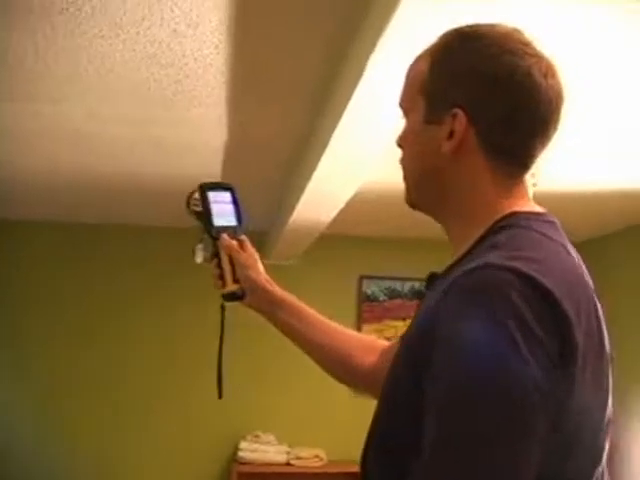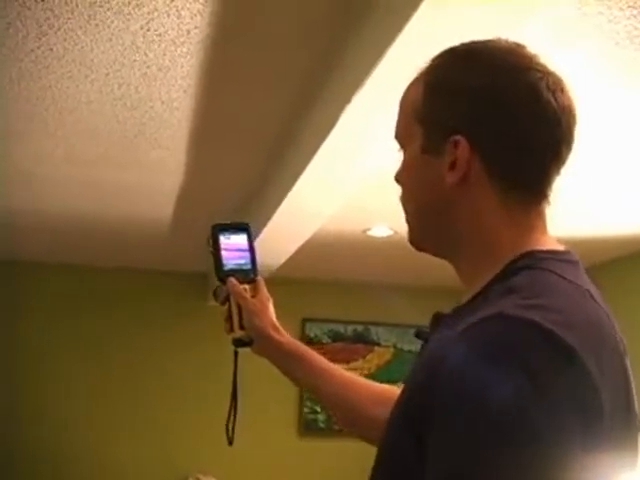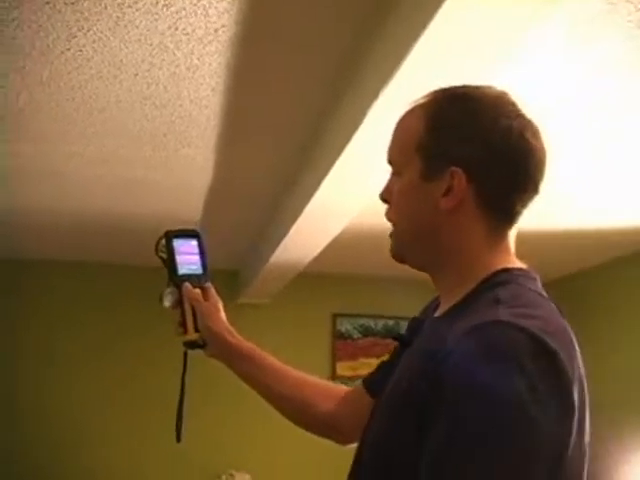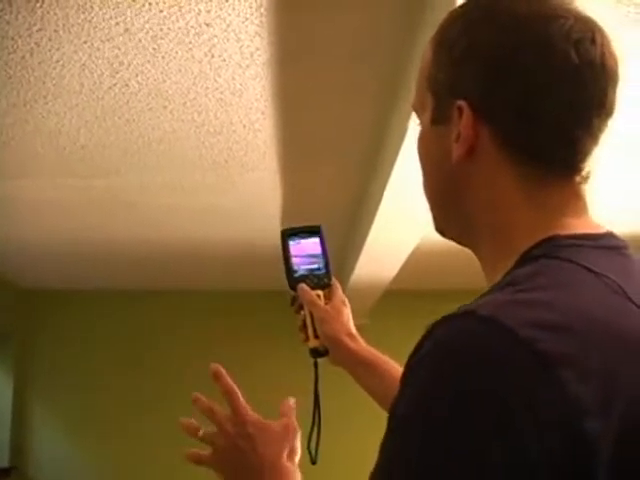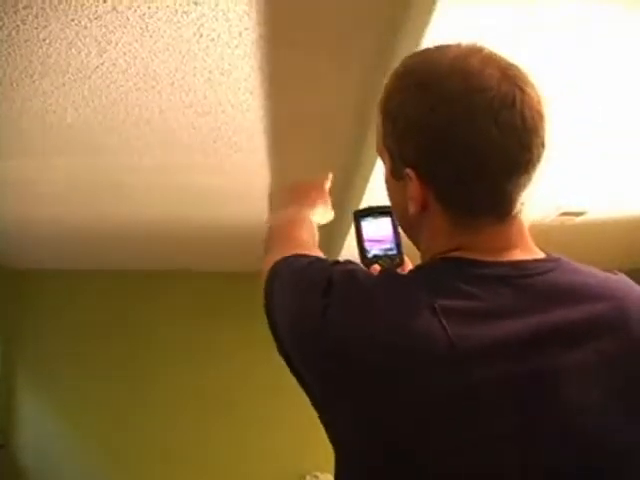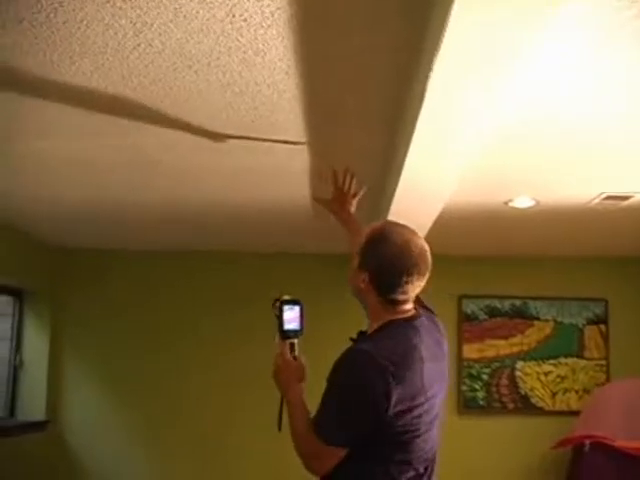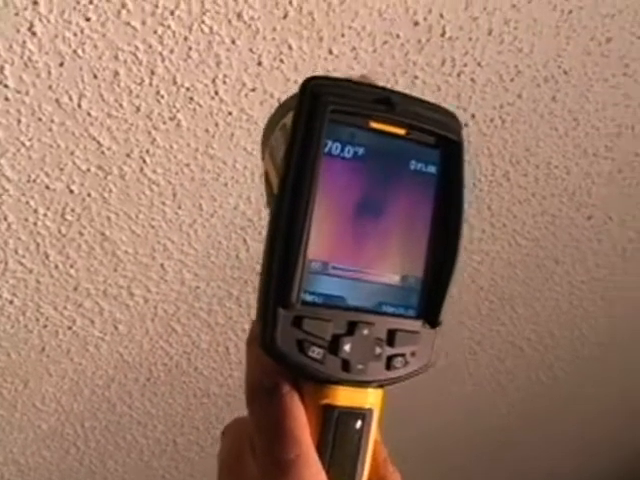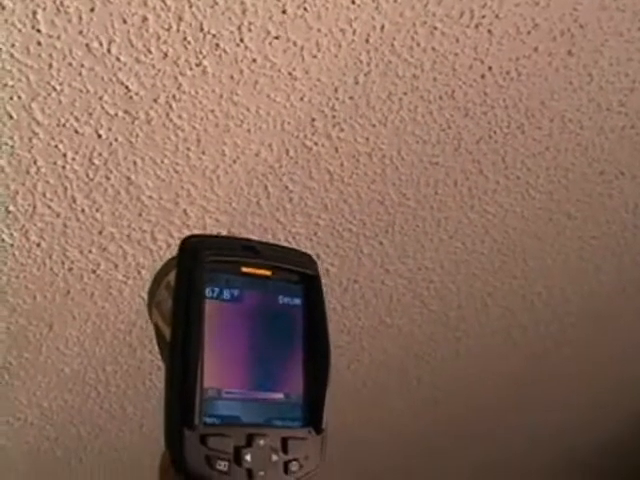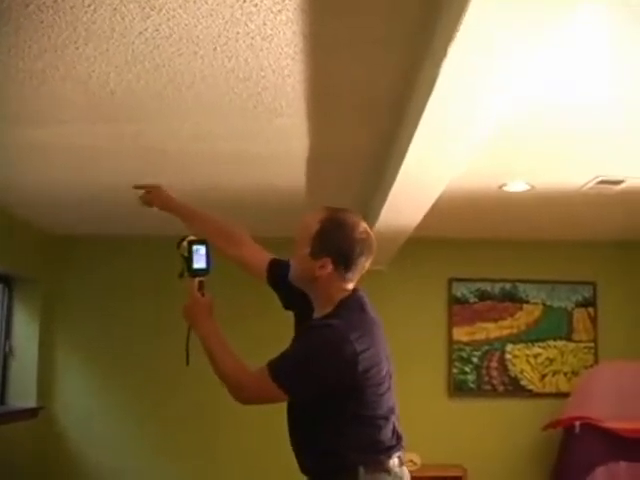Well, real quick, I see an anomaly. Something that really shouldn't be there. And I'll describe it. It's a water stain here, and now I can see maybe visually where this could be a water area. It's cool here. There are some dark areas right here. Looks like there's some water stains, water stain there.